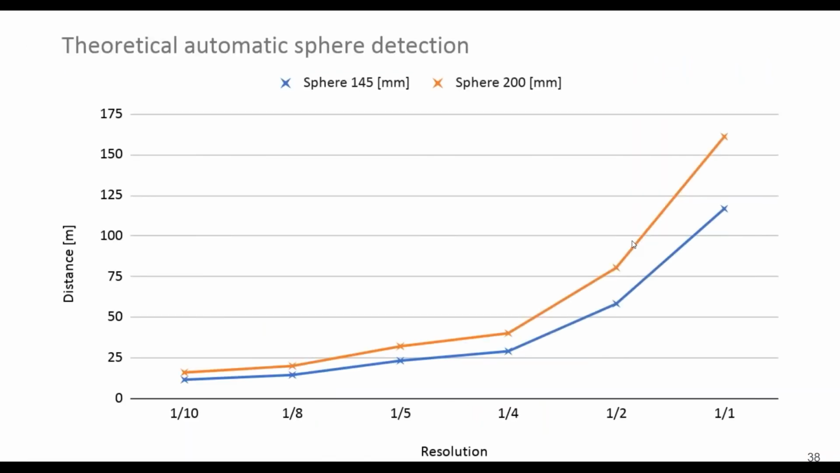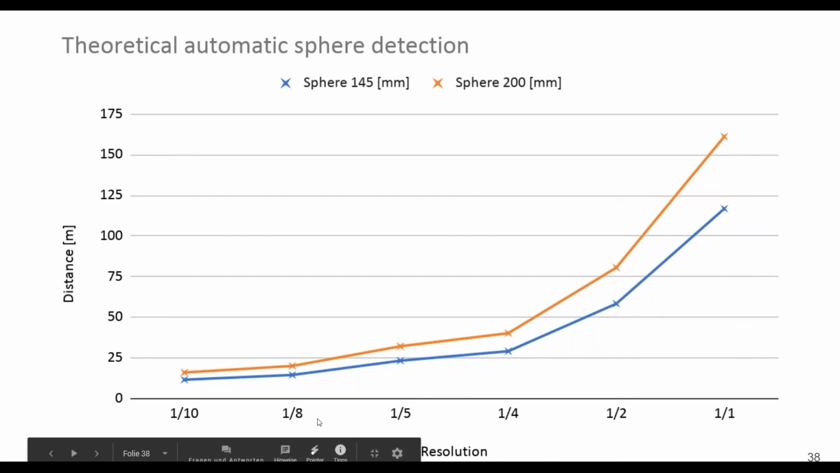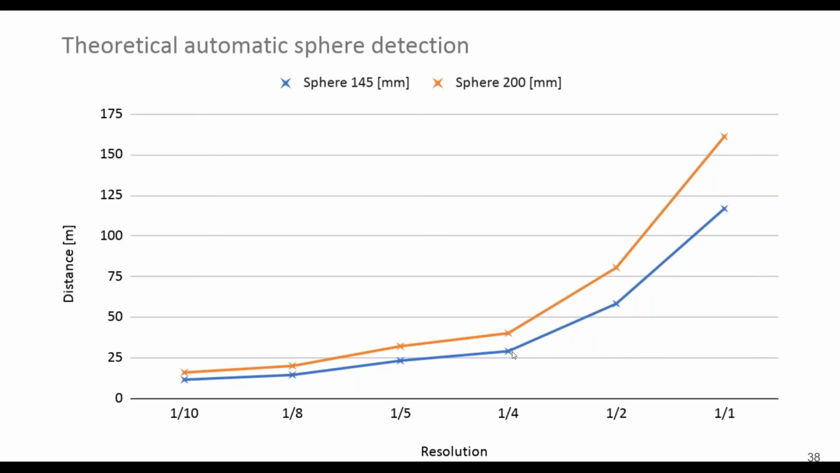So lastly, we have the sphere detections. When are you able to detect the spheres automatically, or when is the software able to detect the spheres automatically, on which resolution? These are again Faro scans. So you see here when we are at around 1/8, 1/5, or 1/4, we are always around 15 to 25 meters, depending of course on the sphere diameter. The higher the diameter, the more points fall onto it.